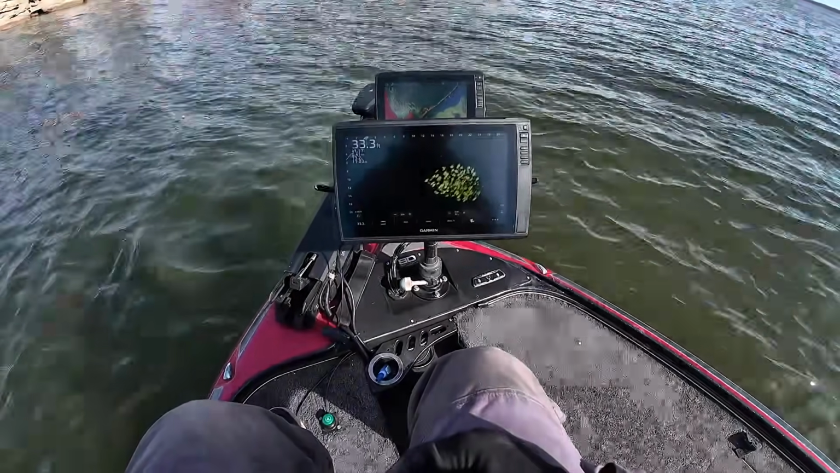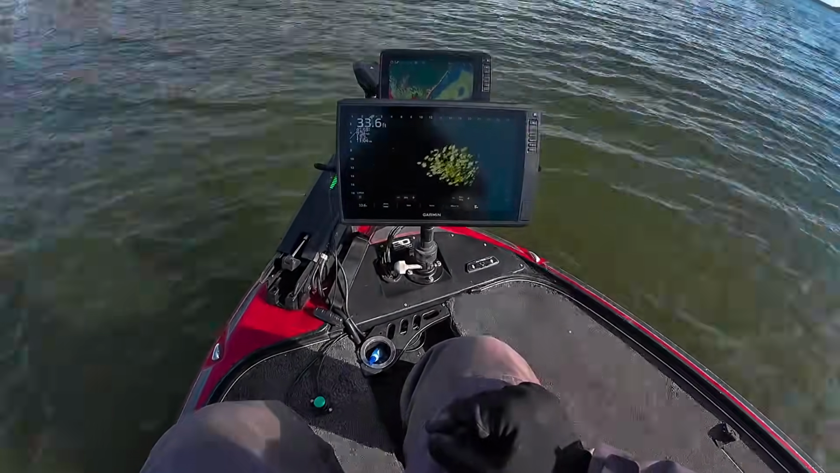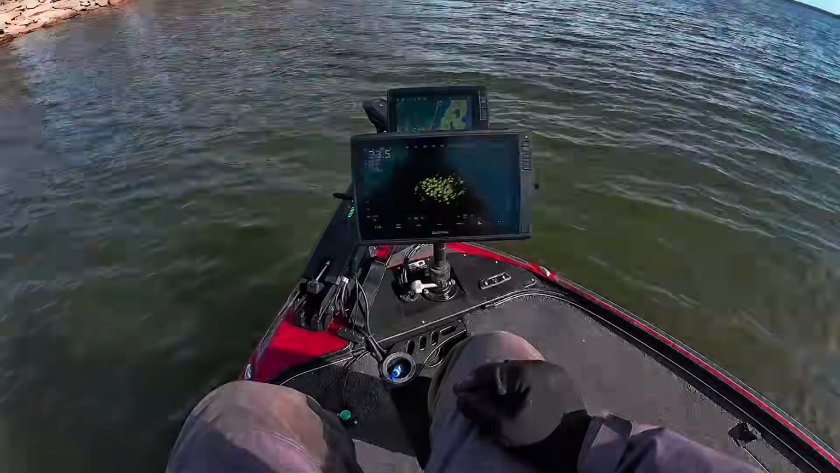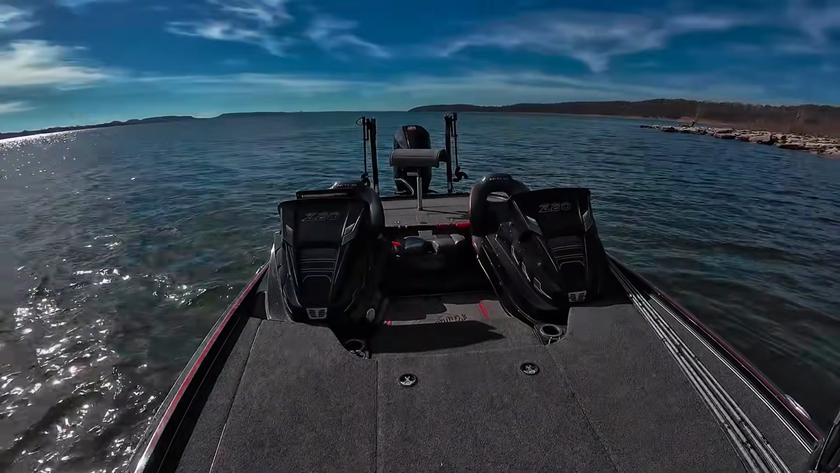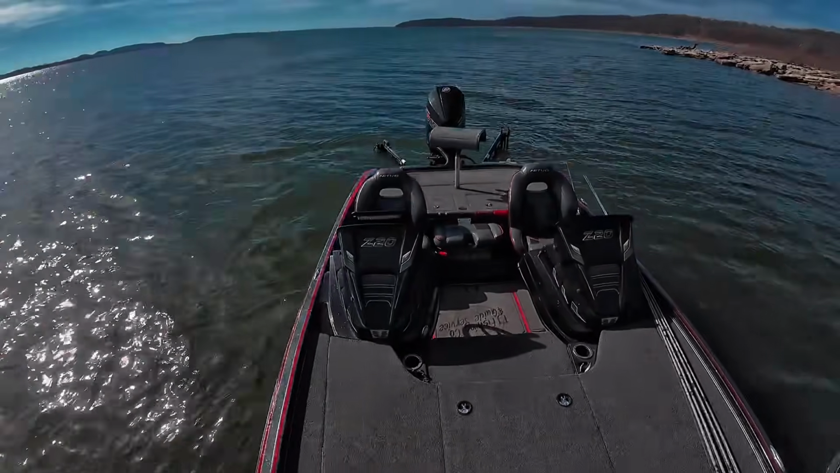And that didn't take long. There's a good school of crappie right there, guys. Again, with these schools like this, you're gonna have a lot of little fish, but there are some keepers in there. So I'm gonna grab a short rod and we're gonna cast at these dudes. First things first, we're gonna deploy the power brakes. Those dudes are absolutely crucial to my success.